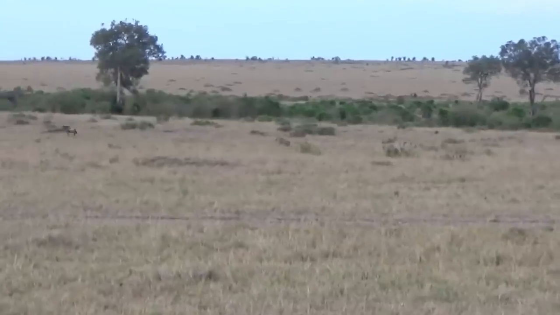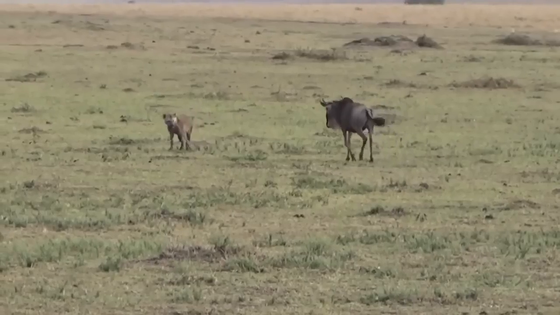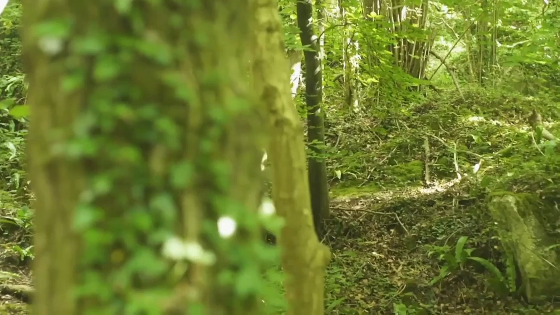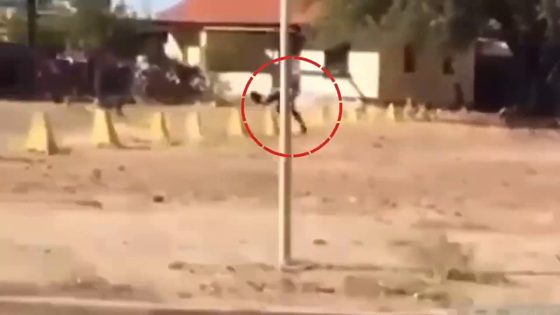After a while of running and chasing each other, they were both observed once more, but this time the wildebeest was seen fighting the predator. But after growing weary of the chase, the beast eventually met his demise. There's trees there. Oh, he's off. Right, there's something there. Okay.